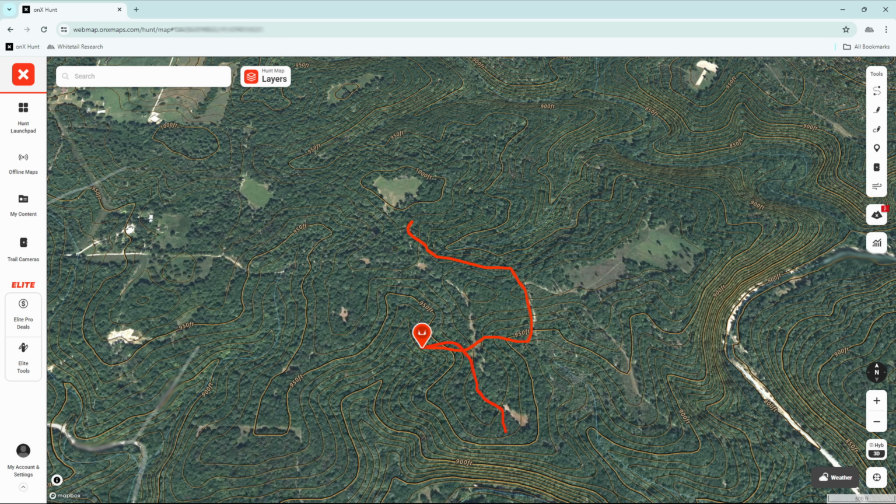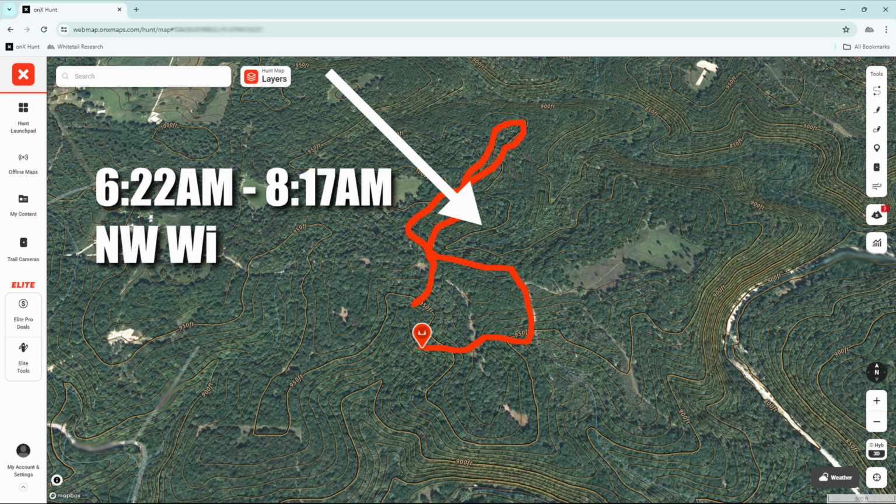So let's start with two of his travel routes from the thermal hub. This route took place early in the morning on a northwest wind. He moves east across this saddle, checks his second bedding area, then shifts north over another saddle. He then wraps around the high side of a draw, slips by a field edge, hits a community scrape, and circles back again through a third saddle to his bedding area so he can browse around before bedding back down.